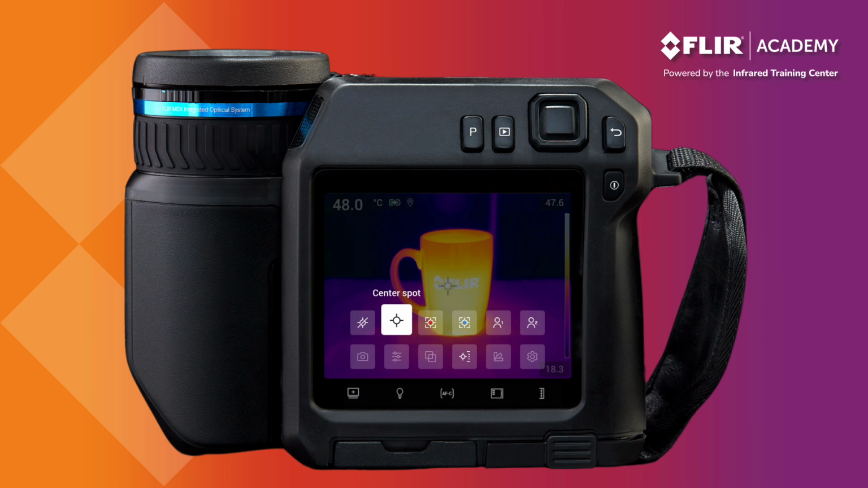The Center Spot. This tool provides a single point temperature measurement. The Hotspot. This turns on an area box with the maximum temperature indicated inside the defined space. The Cold Spot does the same, but with the minimum temperature indicated inside the displayed box.